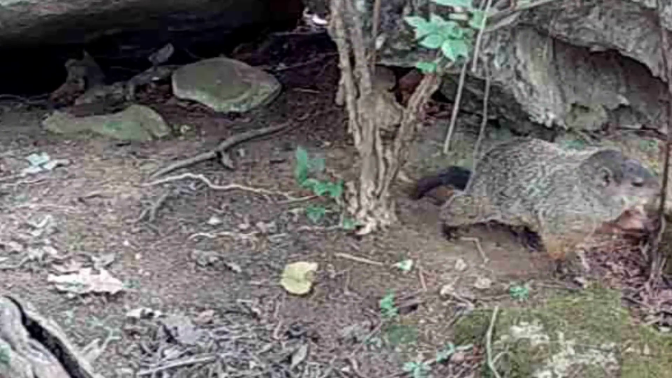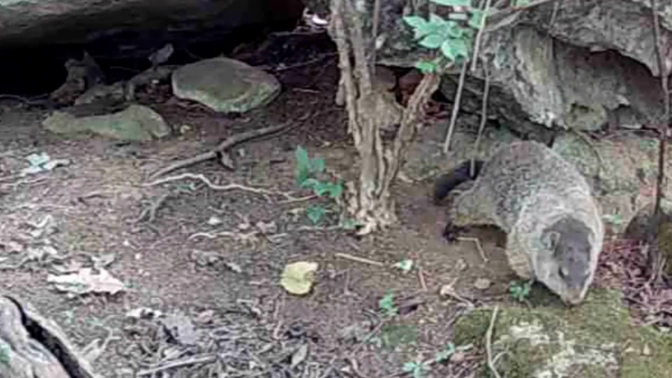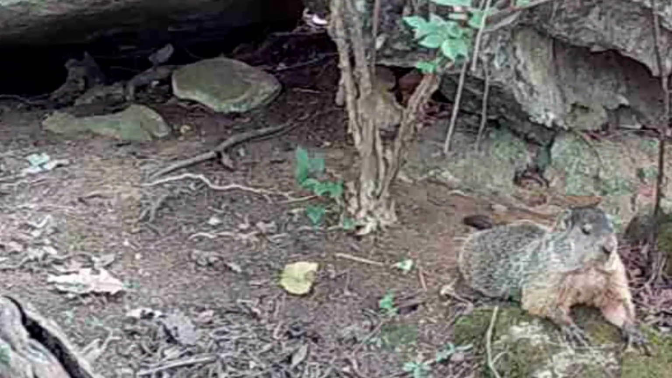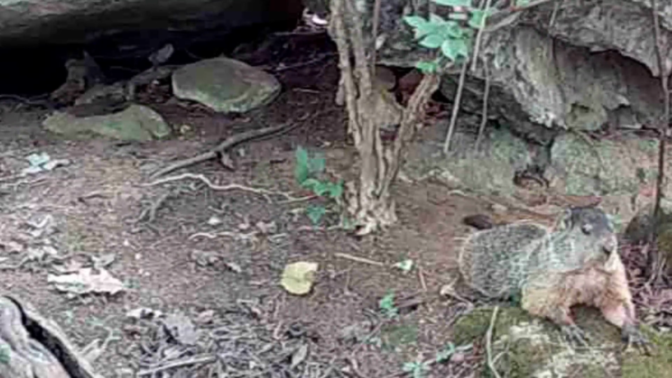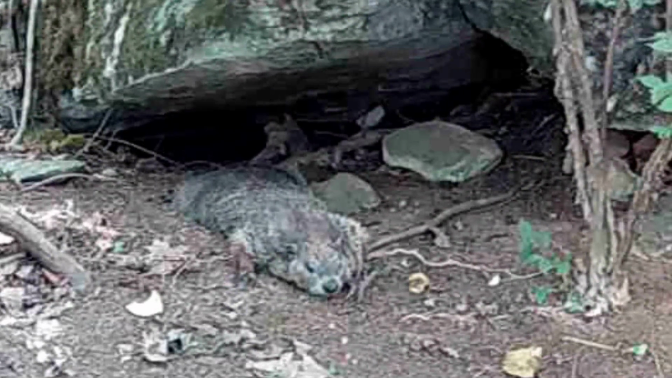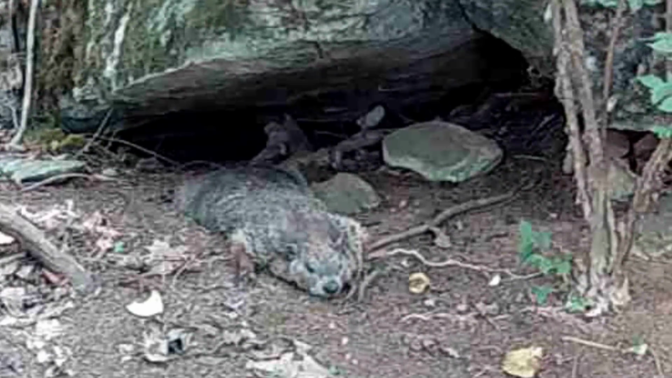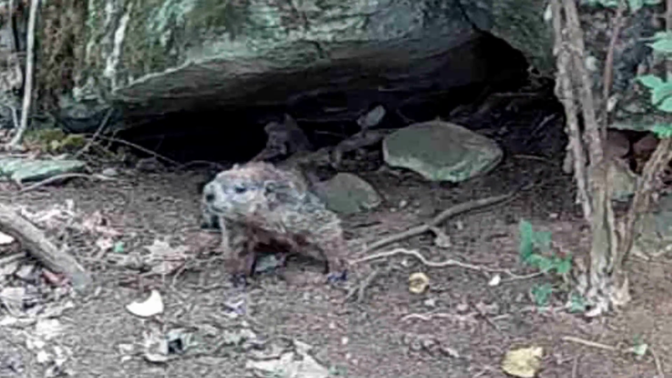Too hot to do much though. He's trying to take it easy. Stretch out on a cool rock. Now look here, I've never seen him lay down that flat before. He's trying to just stretch out there and cool off. Looks like a rug, don't he? Ain't he comical?